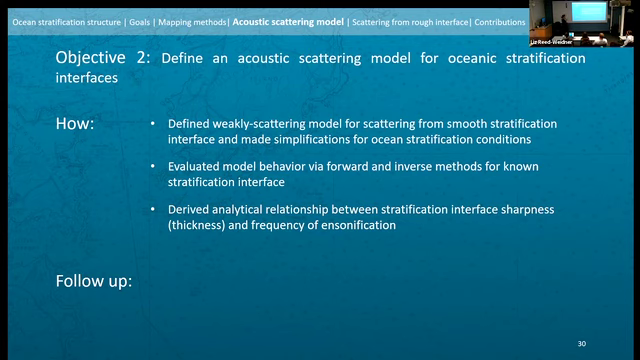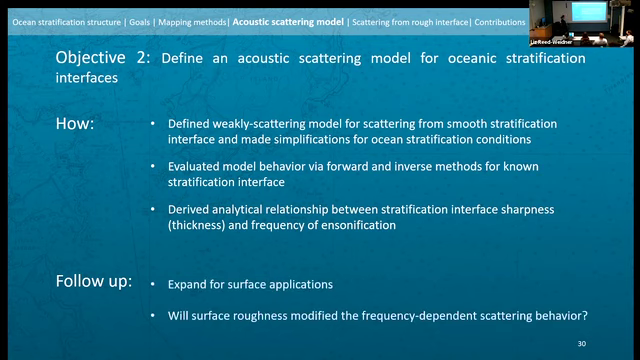So obviously, in terms of follow-up, we would like to apply that model. We'd like to see if we can extract those values. A couple things have to happen. First, we need to expand our one-dimensional model to consider a surface, because this is an echo sounding application. We're going to insonify an area. And if that surface has roughness, what will that do to our frequency dependence? Will that modify the frequency dependence we've already predicted?